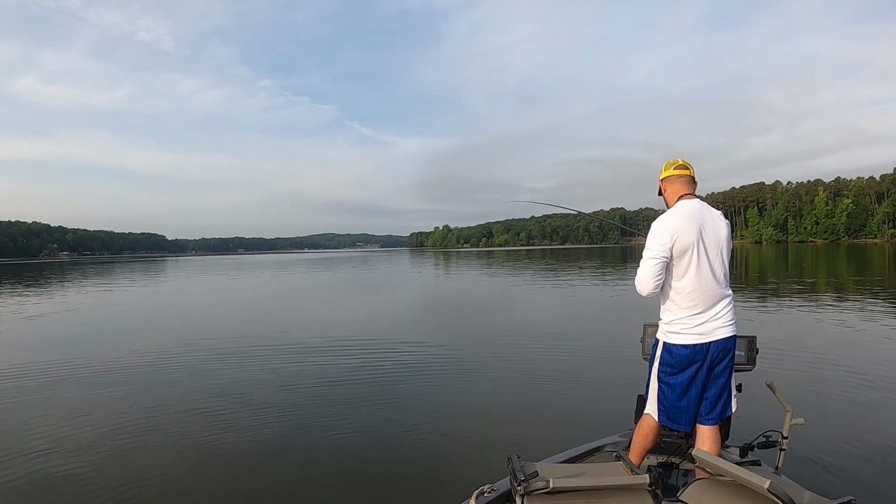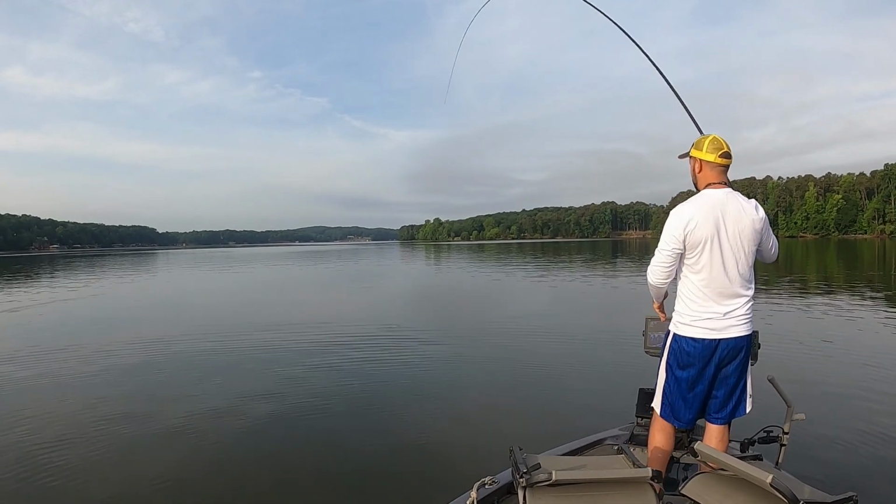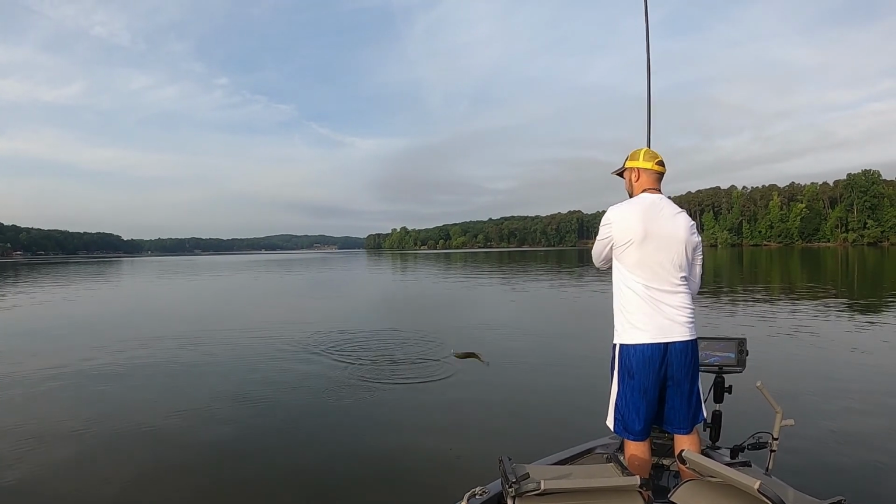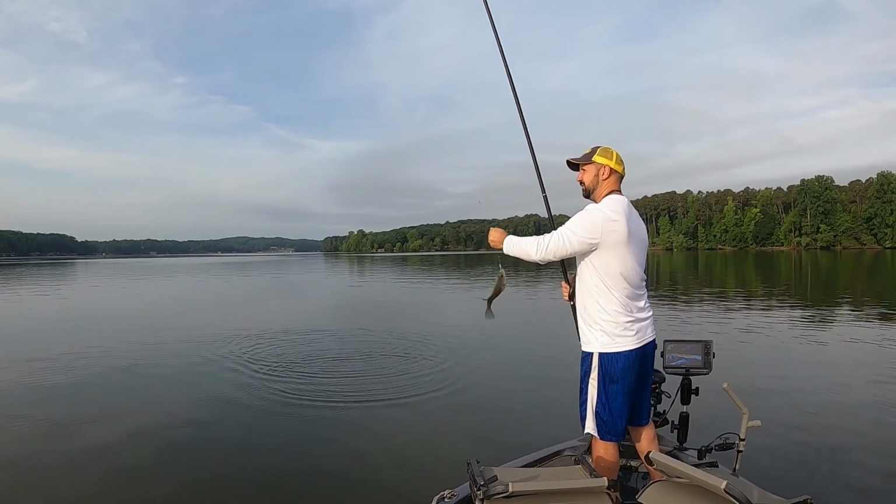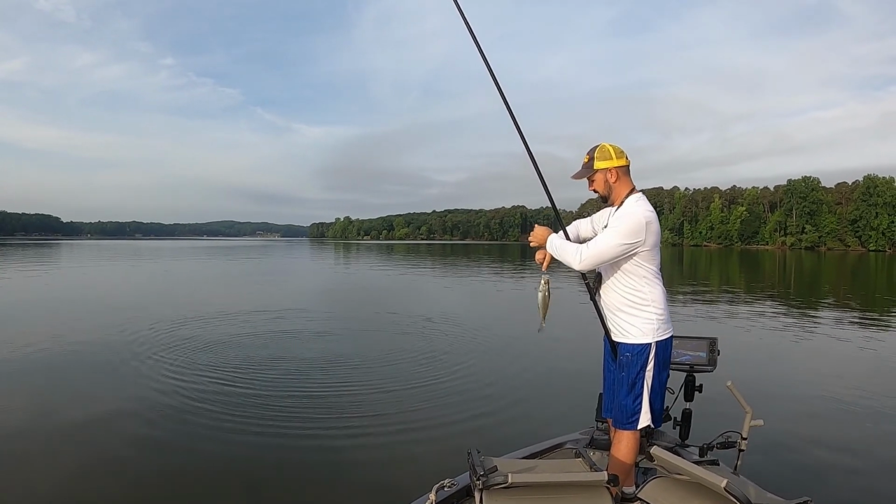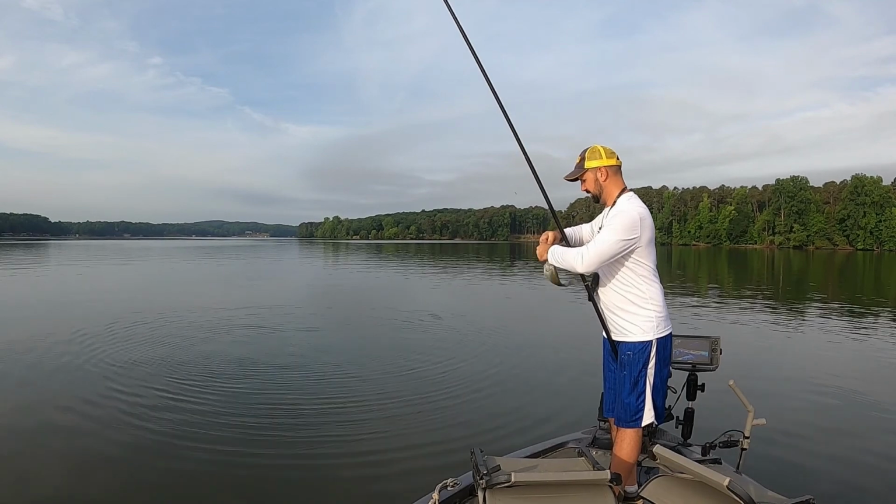I'm sorry, I lost my bait here. Oh, there he is. He's smaller. See what I'm doing? I'm staying back. I'm 30 feet away from these fish. No casting.